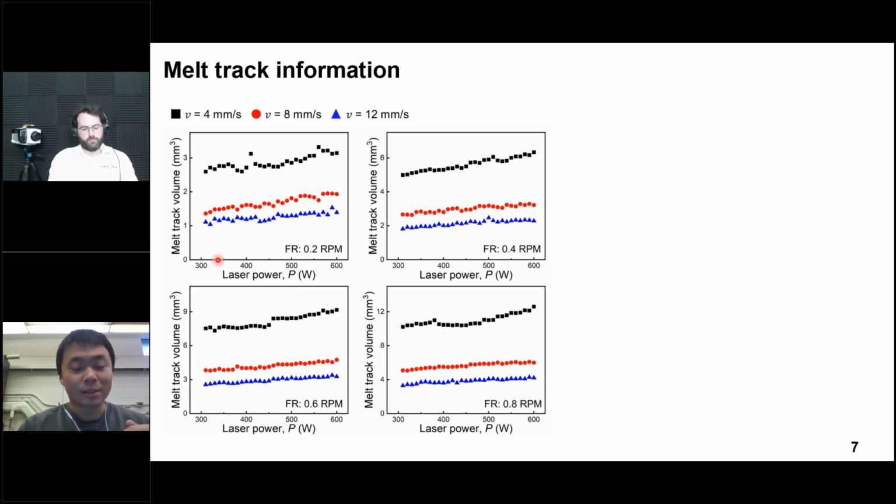But when we decrease the scan speed or increase the feeding rate, which means at unit time you will have more material feeding into the melting process, or more material has been melted, the melting track volume increases dramatically. Since the feeding rate increased exponentially, the y-axis of this plot increases exponentially.